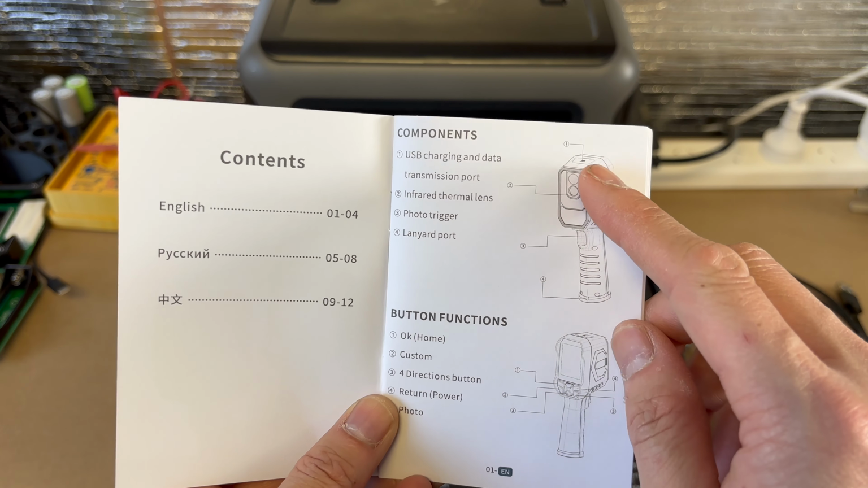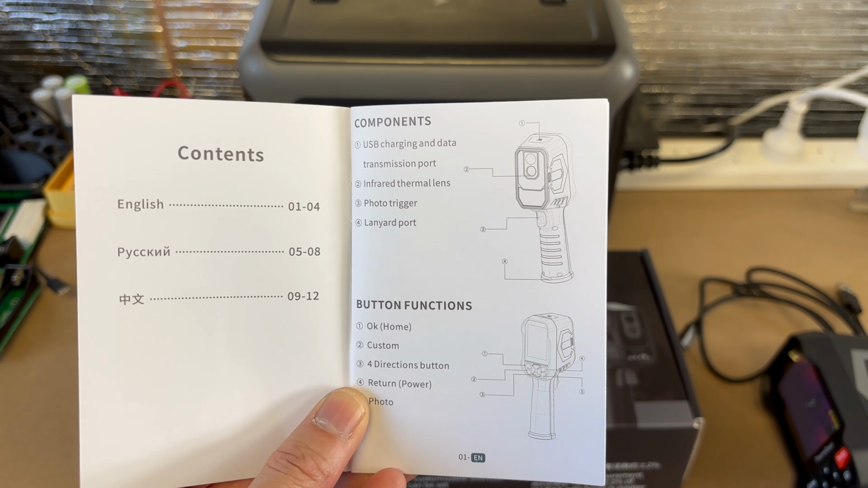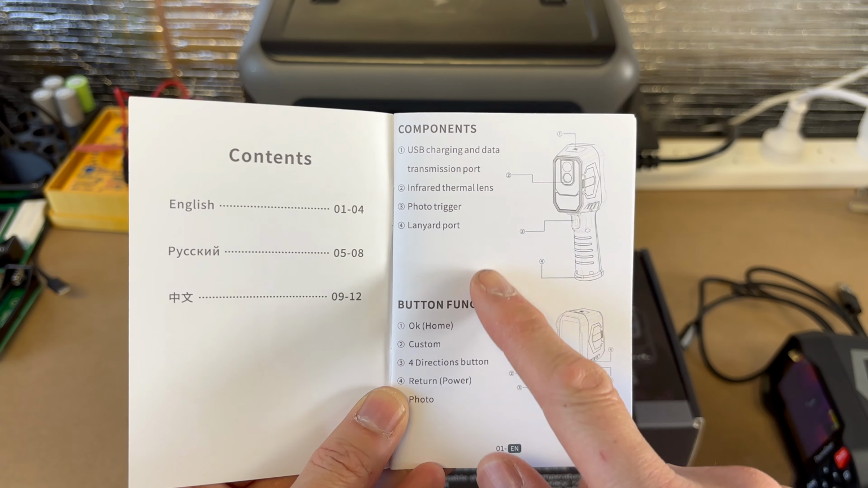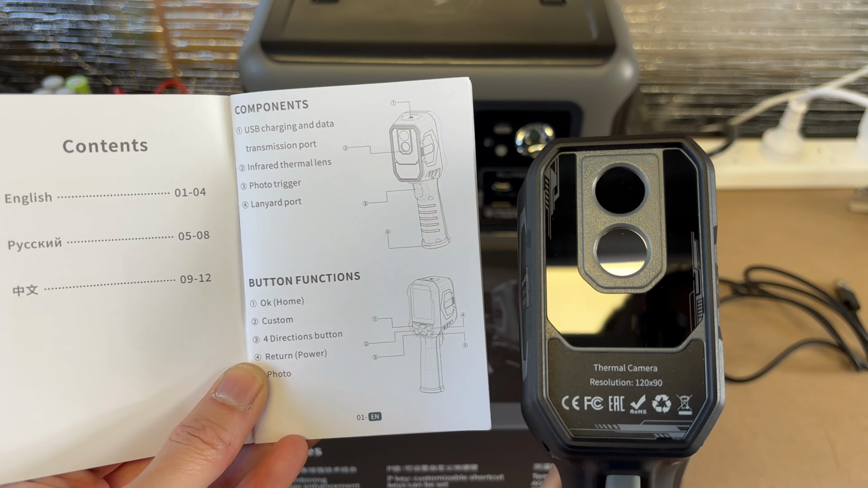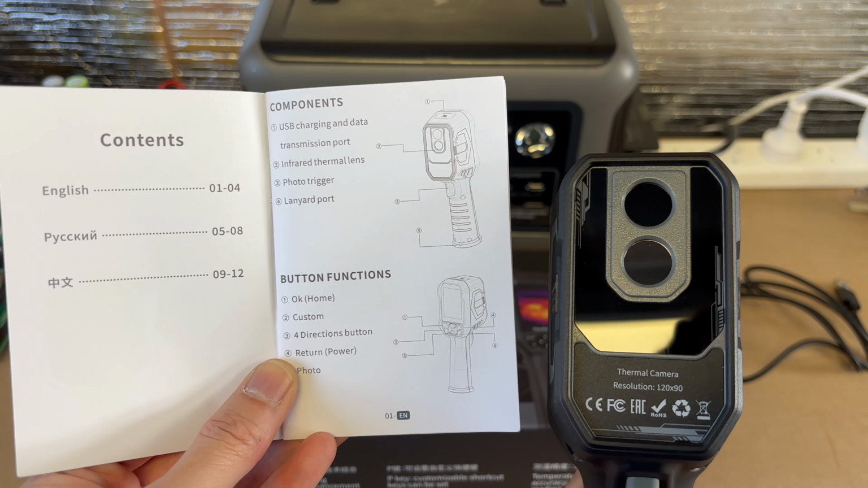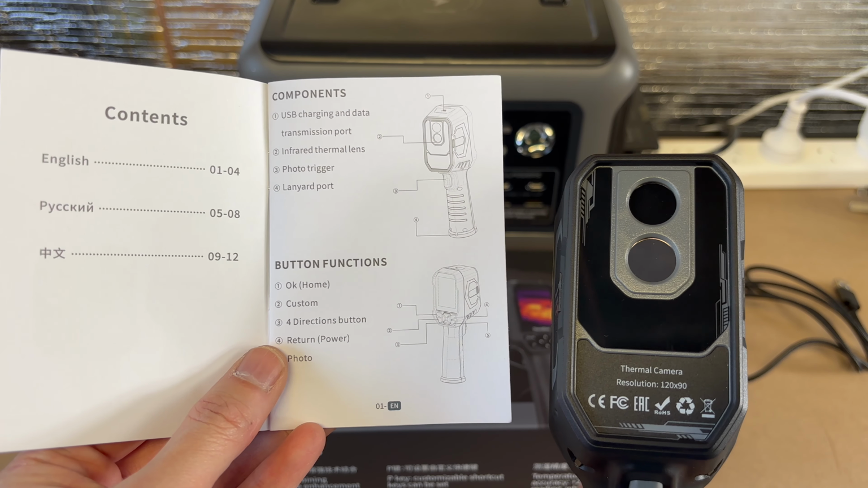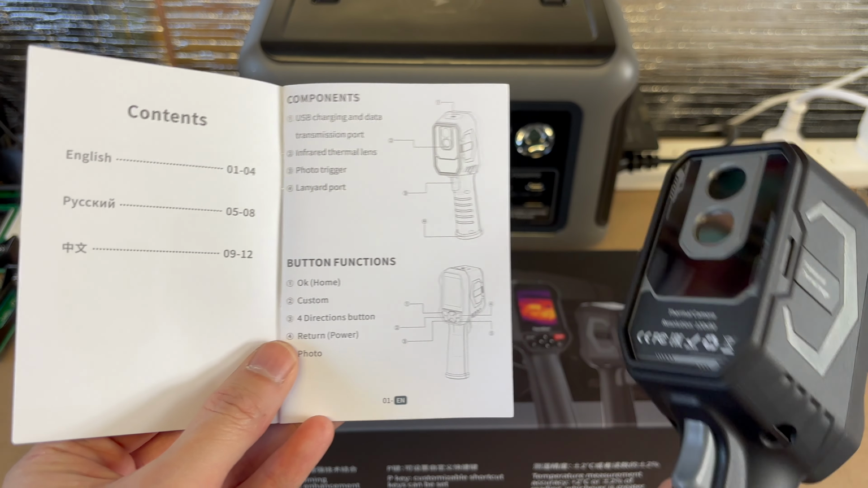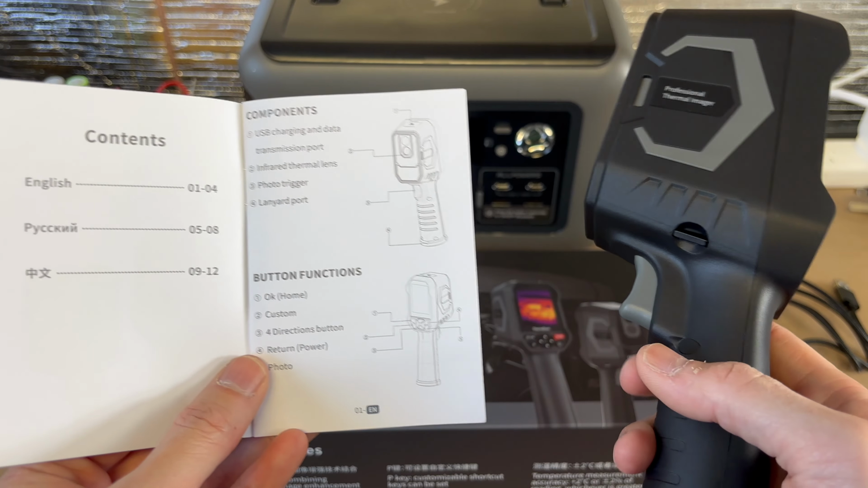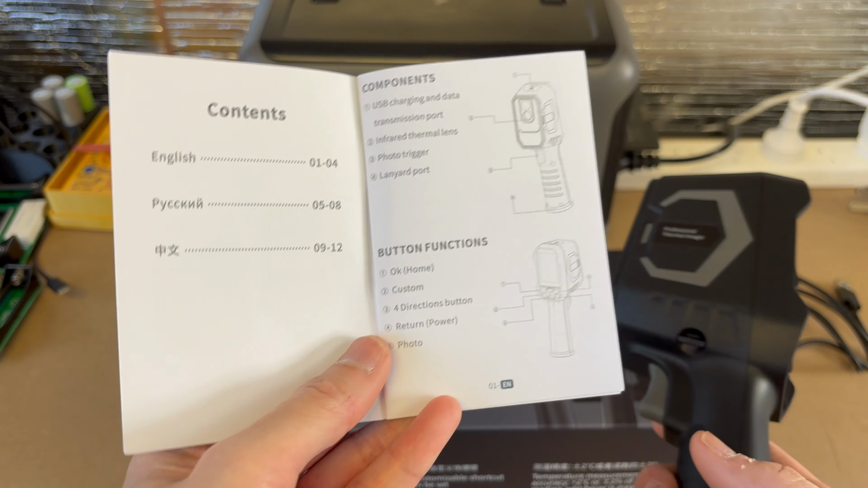So we just have a USB-C charging on top, and it's data as well because it has built-in 8 GB of storage. And the front of it has the thermal lens. Obviously the other one would be the actual camera, so you can actually overlay the image with the thermal data. This trigger here is to take photos. You have a lanyard. I already put the lanyard on, so that's included in there.